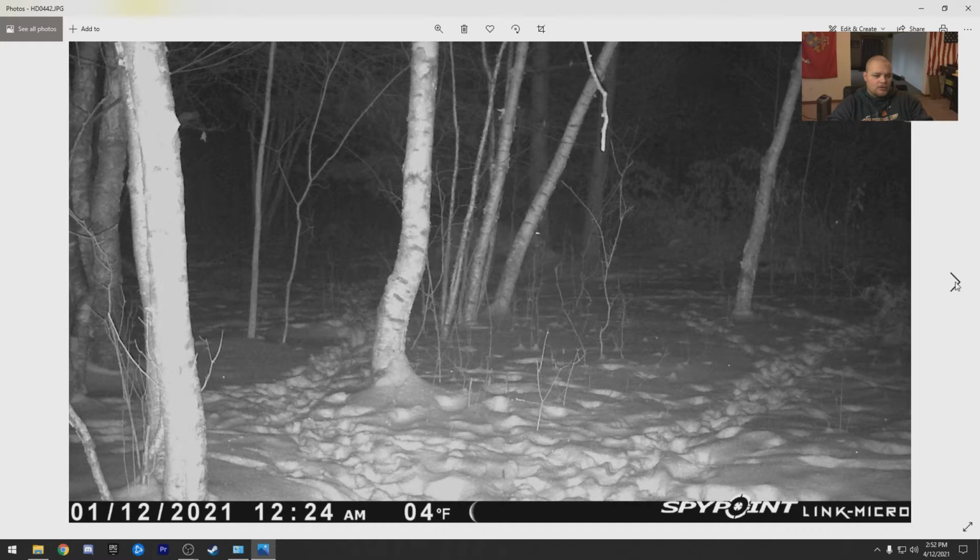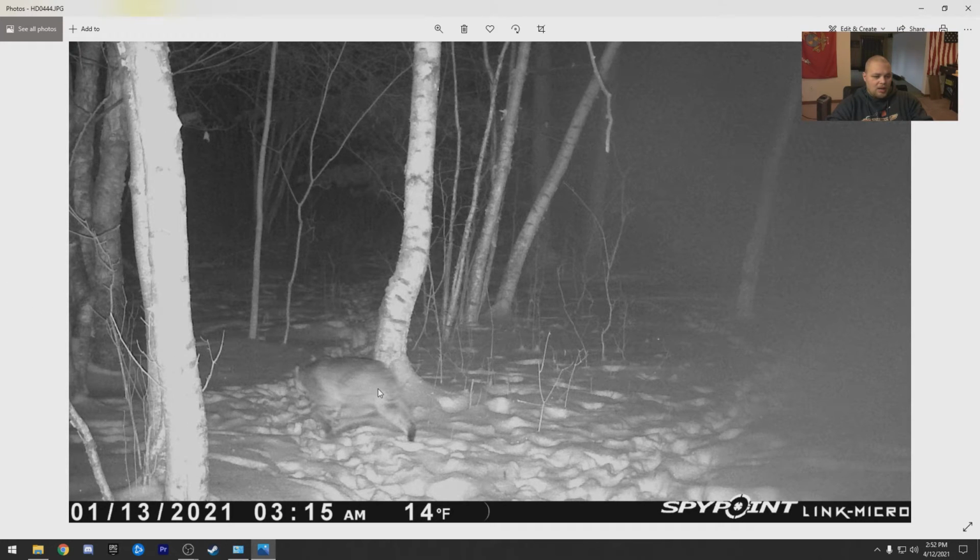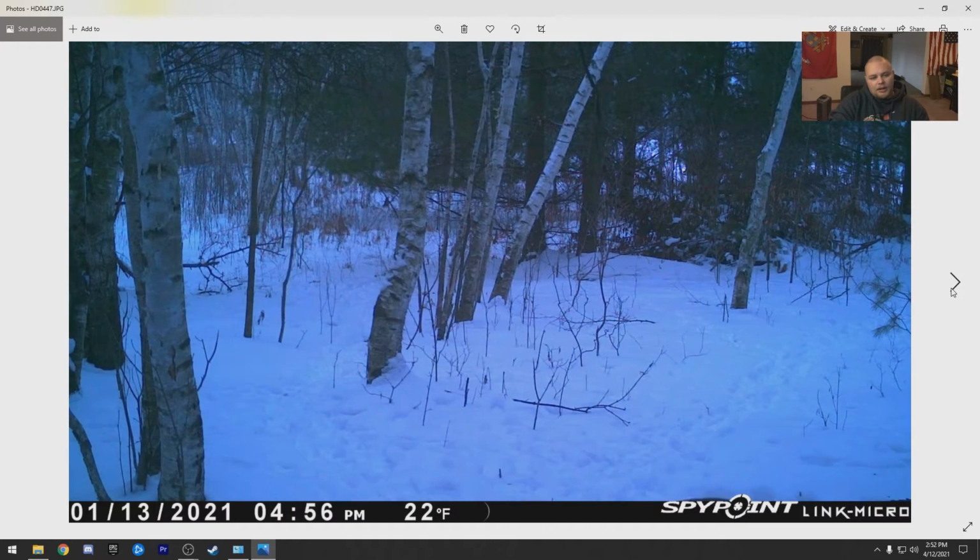We had that fisher moving around quite a few times. There's the bobcat. We've had him a couple times, but catching them on camera up here doesn't happen very often, so it's pretty cool seeing him around.